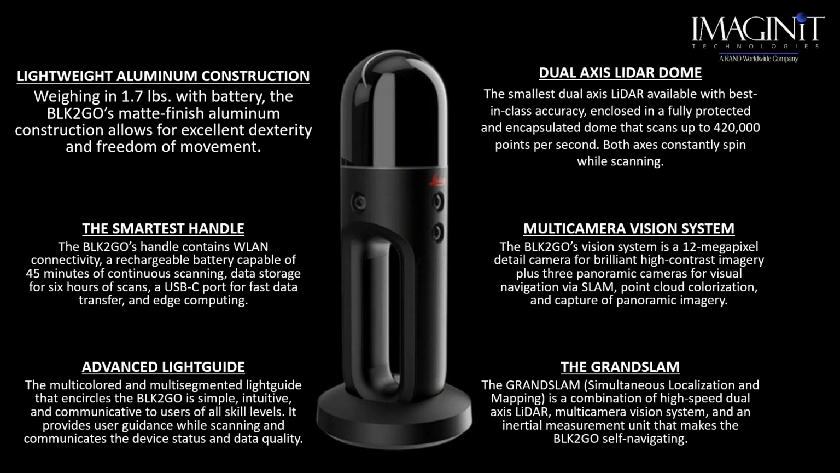It's a very light unit. It weighs in at about 1.7 pounds. The batteries and everything are actually built into the handle, which is a really nice feature. It's really, really comfortable to hold.